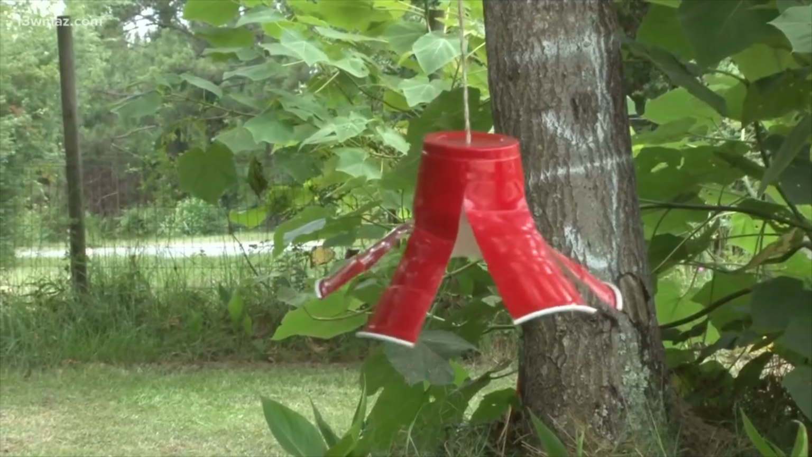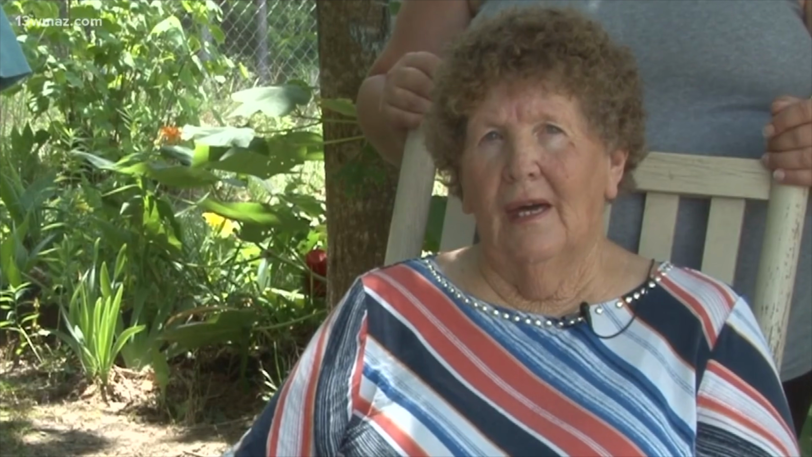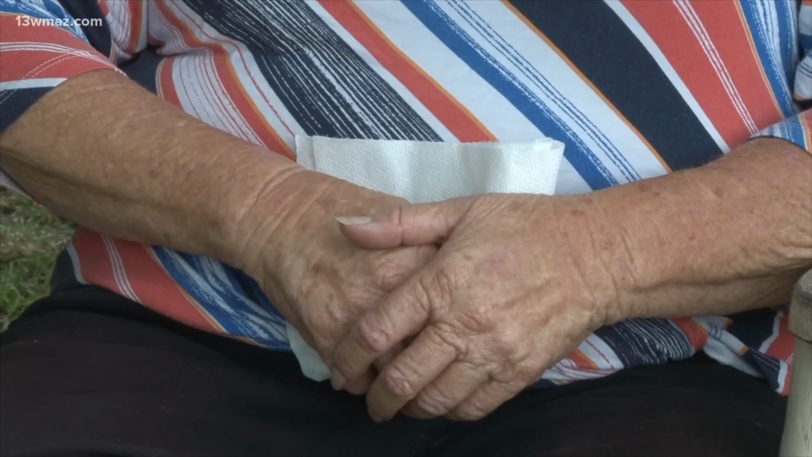This garden and these handmade flowers is what Garland Warren lives for, that and his family. He's got a good attitude about everything. He's just a good man. A good man that Mary Lou Warren married 57 years ago.